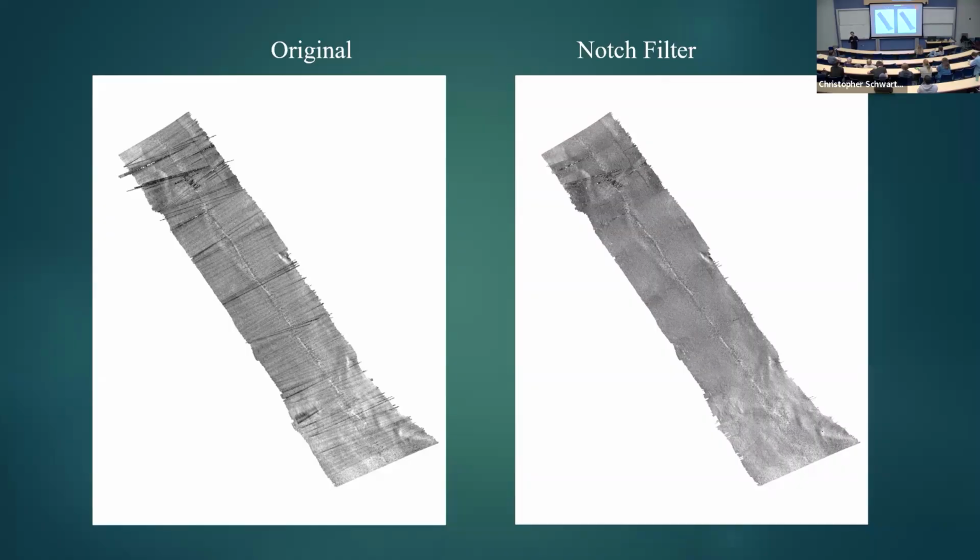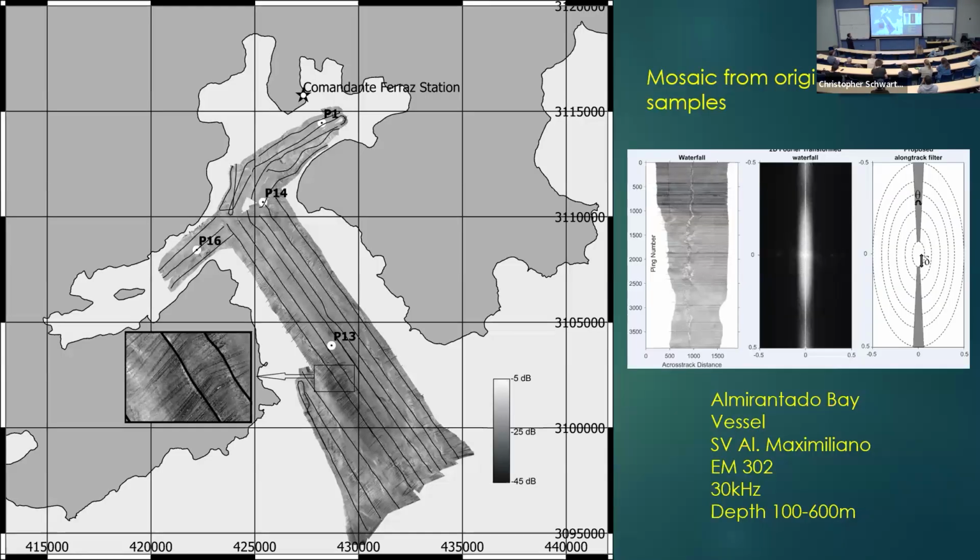This is then mapped, and I sent it to map coordinate systems. And so this is the original map, and this is the filtered map with the notch filter. So after now assembling a mosaic, the geocoder way, assembling the mosaic.